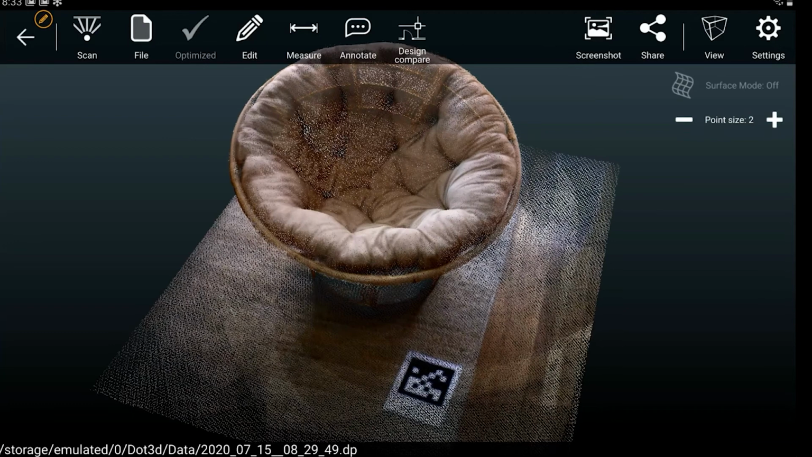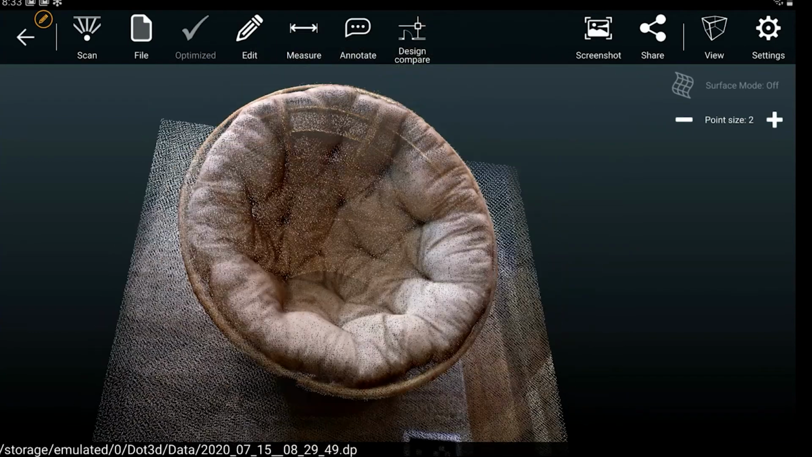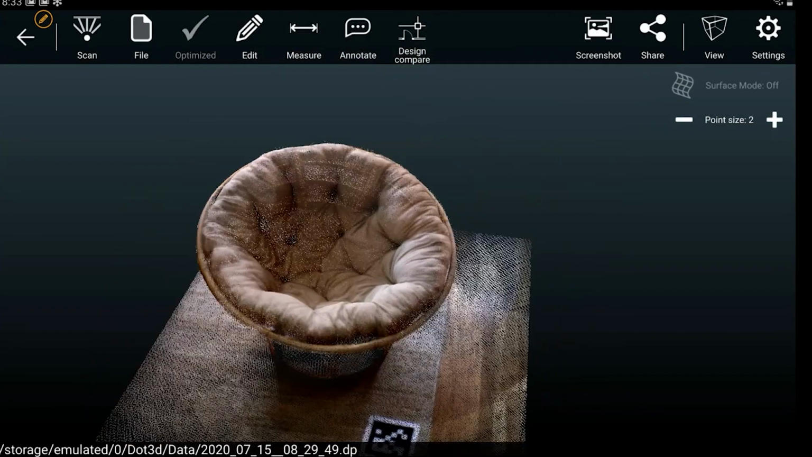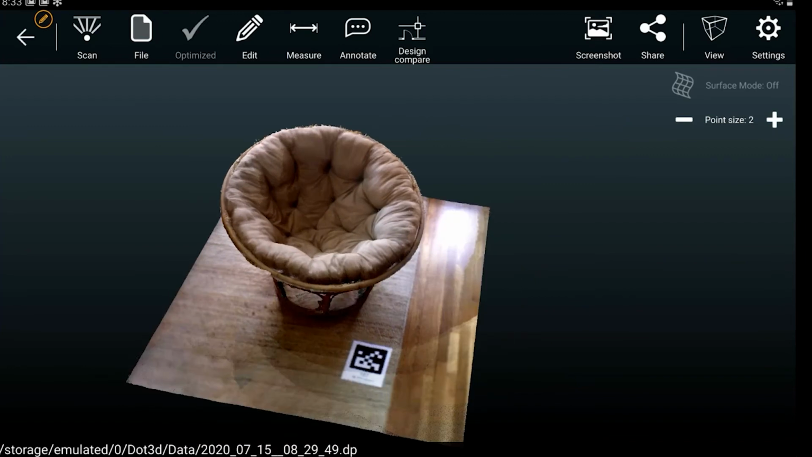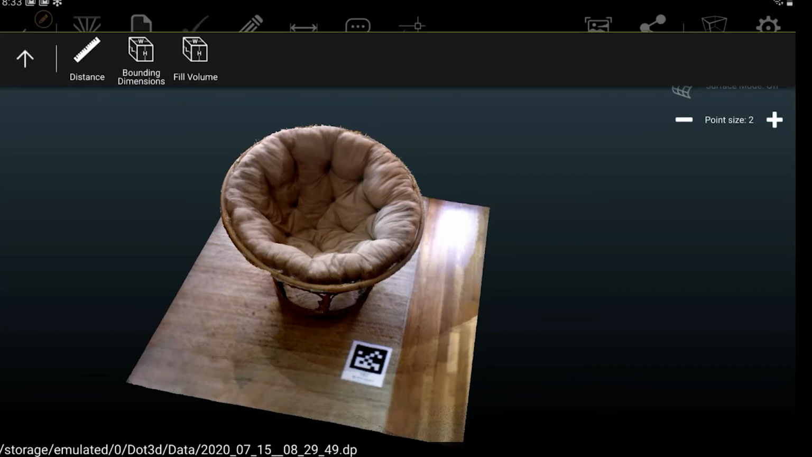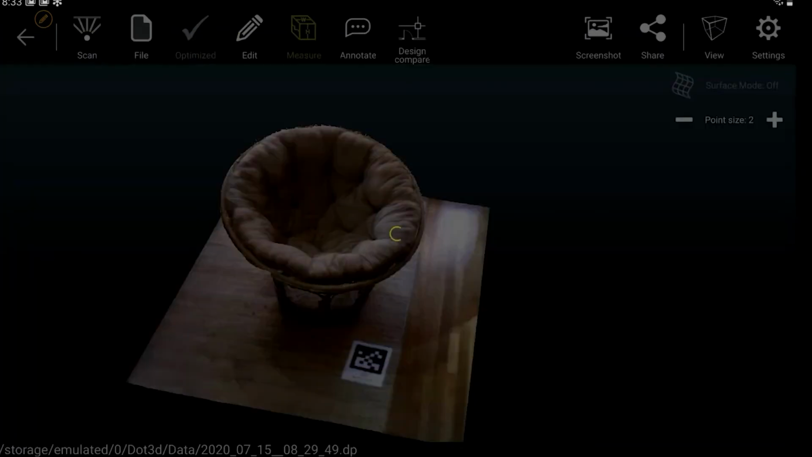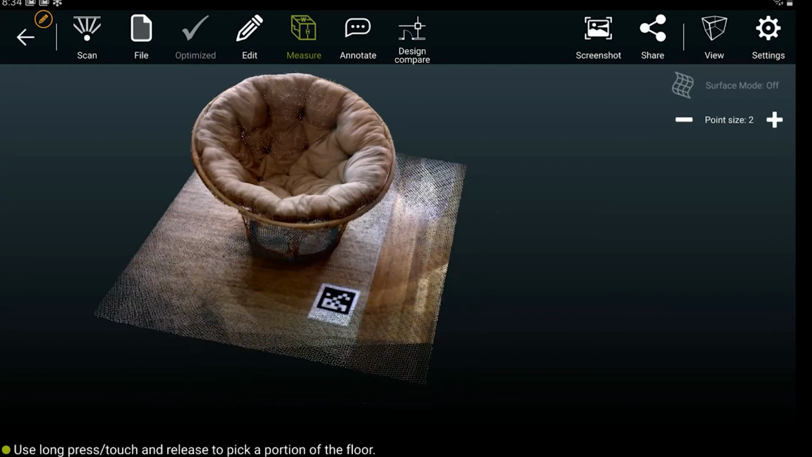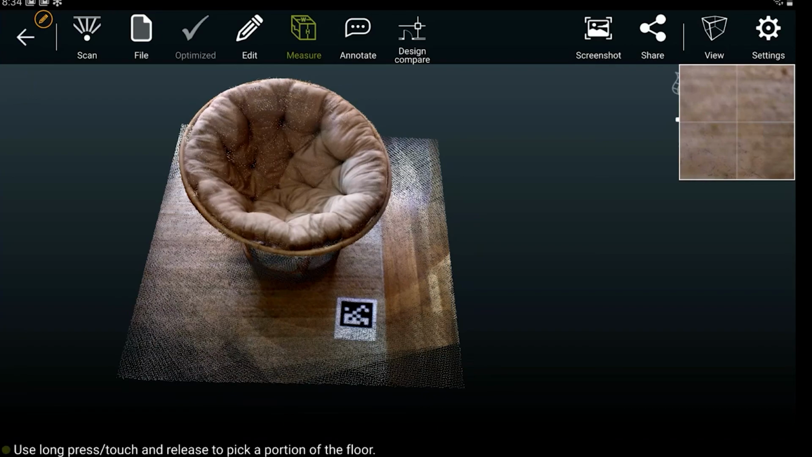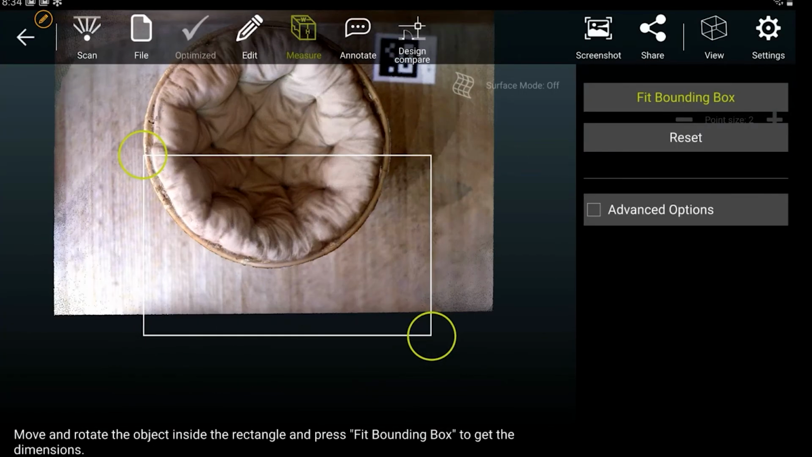Now that I've cleaned up my scan, I want to get the length, width, height, and volume measurement of a cubic box, basically telling me what size box I would need to fit this piece of furniture. So I go to edit, measure, and instead of the fill volume like Tom did earlier, we're going to do the bounding dimensions tool. And then we're basically just going to, again, follow the instructions on the bottom of the screen. So press and touch on a portion of the floor to set that as your ground level.